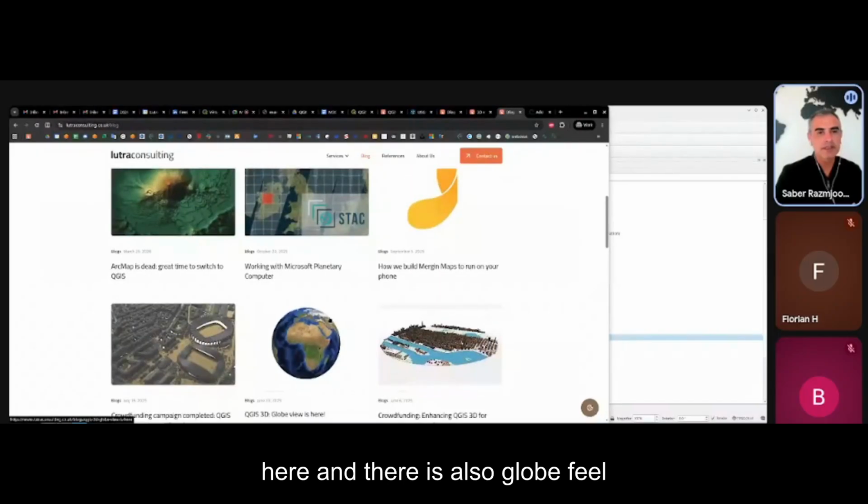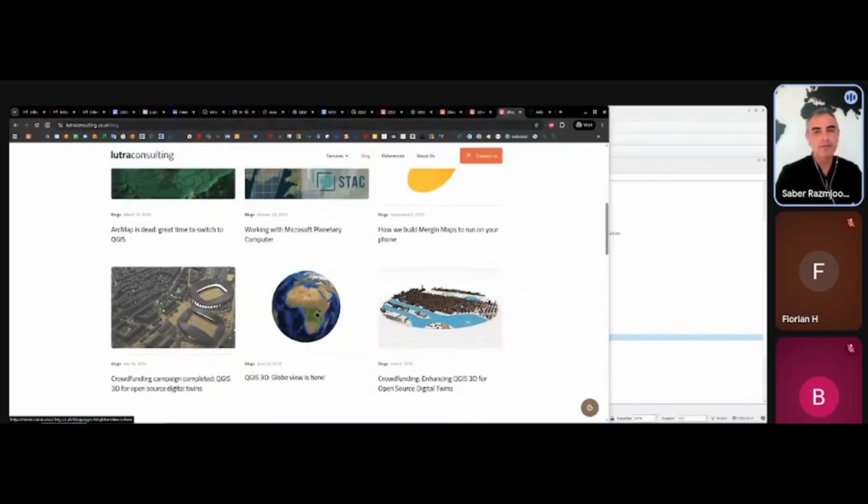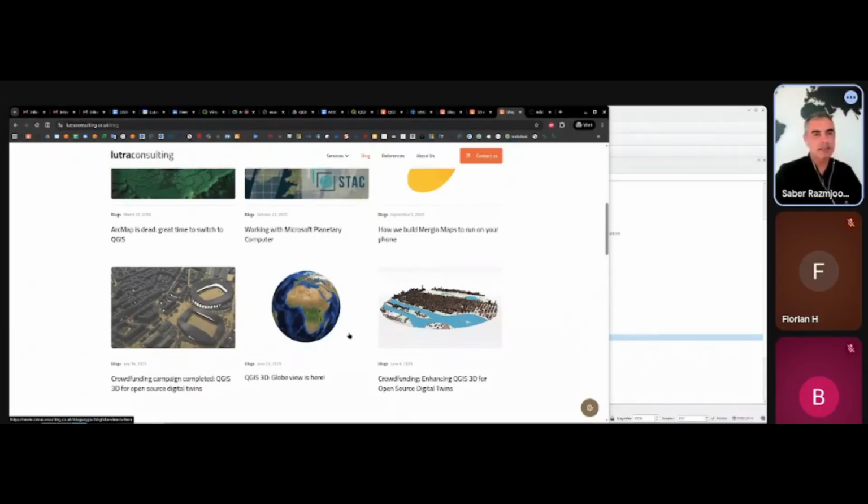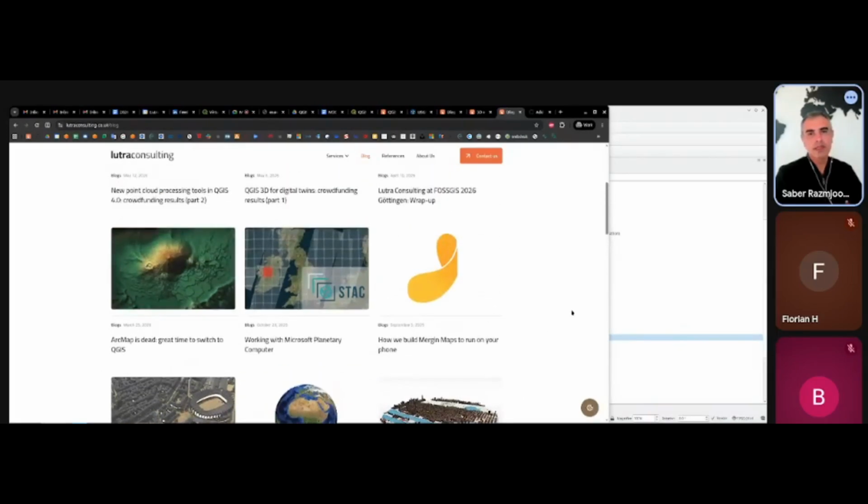And there is also globe view, which you can see things in a globe mode. Not all data formats are supported, but point cloud and 3D tiles and I3S layers are supported in globe mode.